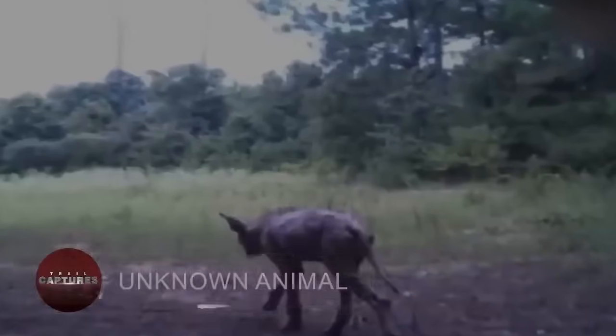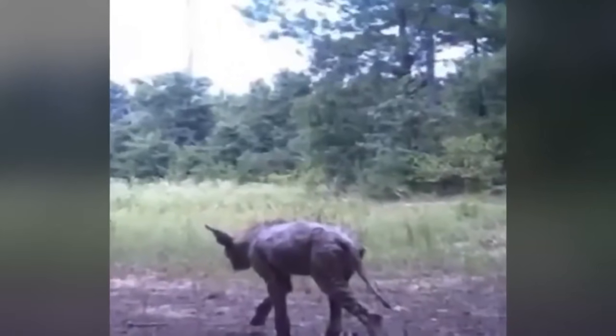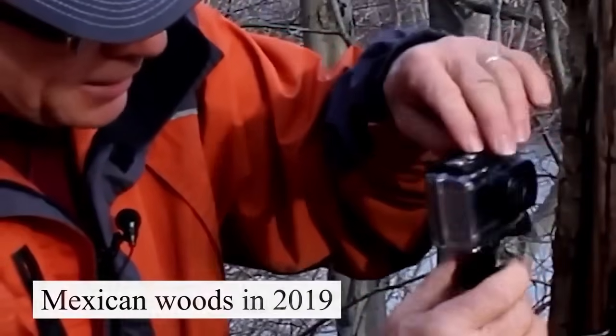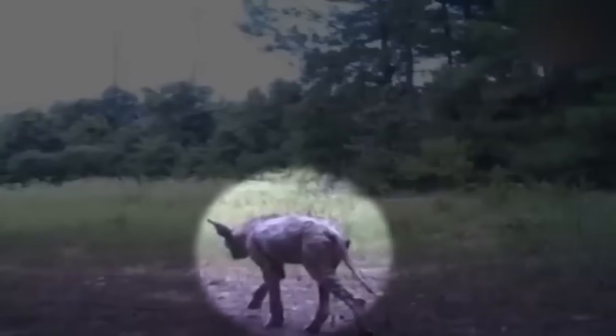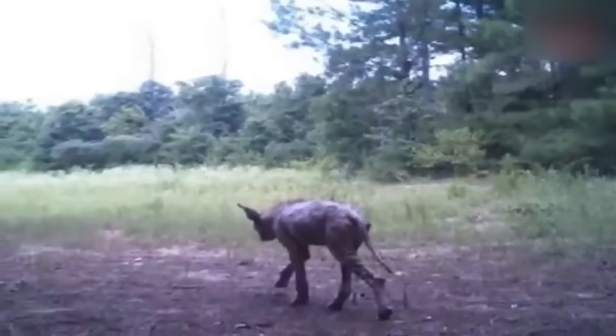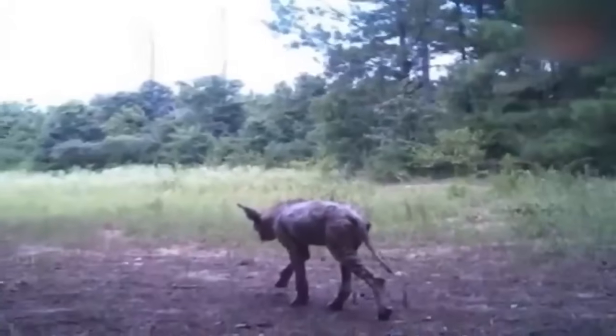Unknown animal. Well now, that's one spooky critter that was spotted wandering through the forest. The image was captured by a trail camera in the Mexican woods in 2019 and occasionally appears online. The image depicts a spooky creature that, despite its hyena-like features, is significantly different from one due to its hairless body. What then was it?